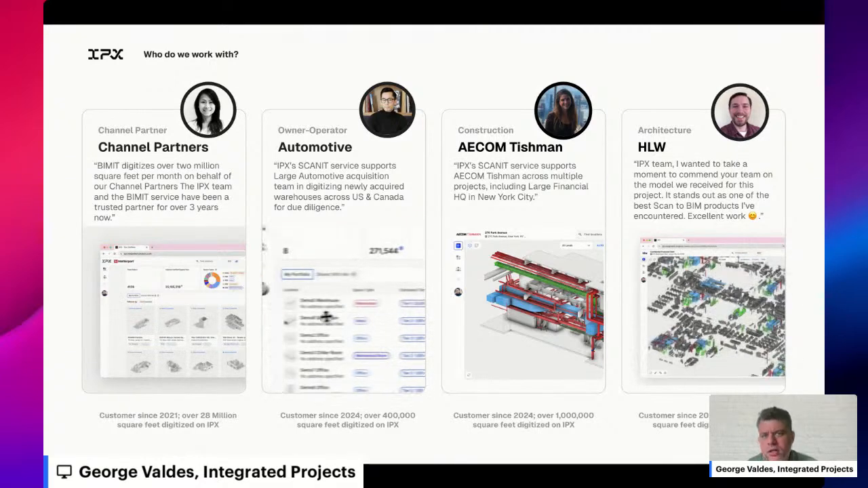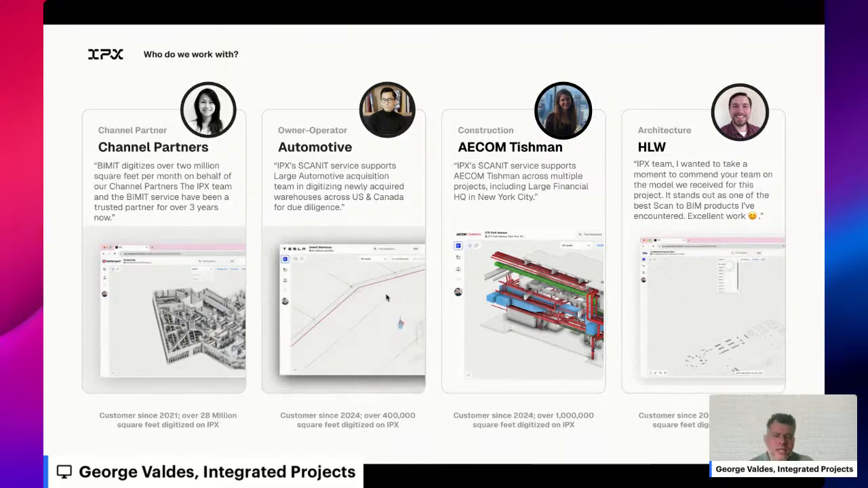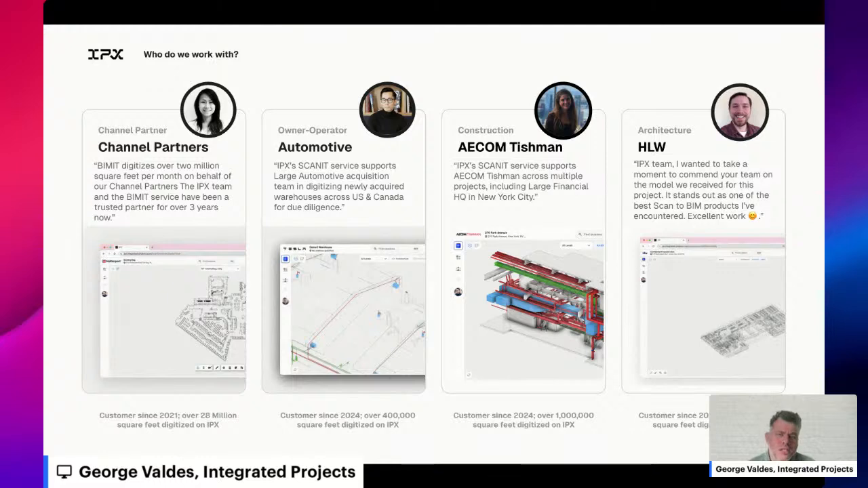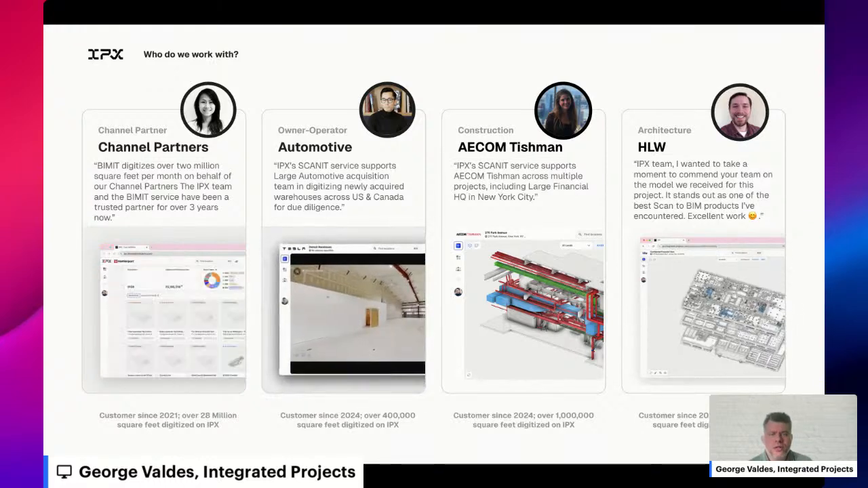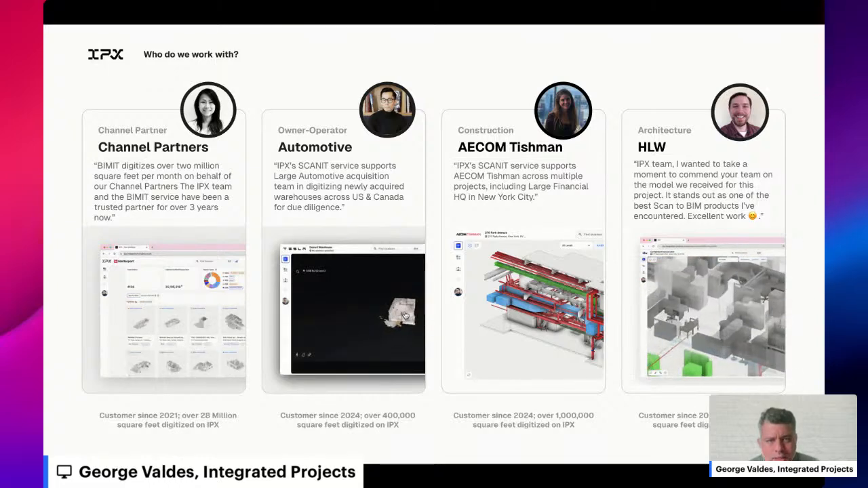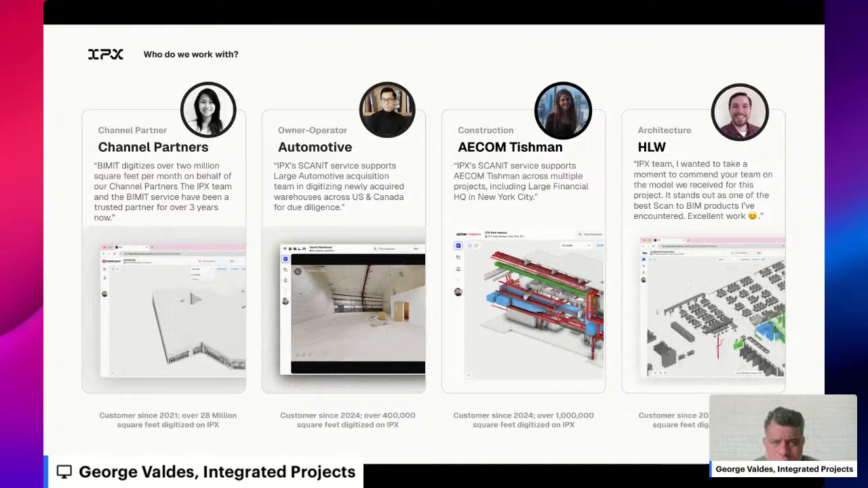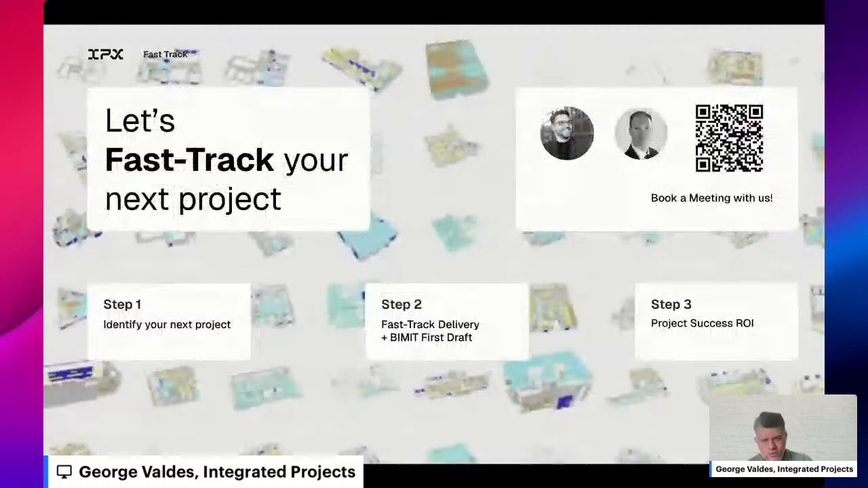And so, who is our customer set? Who works with us currently? We have different channel partners. We work directly with hardware companies to support them. We also work across different industries, from automotive to industrial, as well as companies like Acom Tishman and HLW, to provide support for their projects. And again, deliver it in a very intuitive and easy to use way.